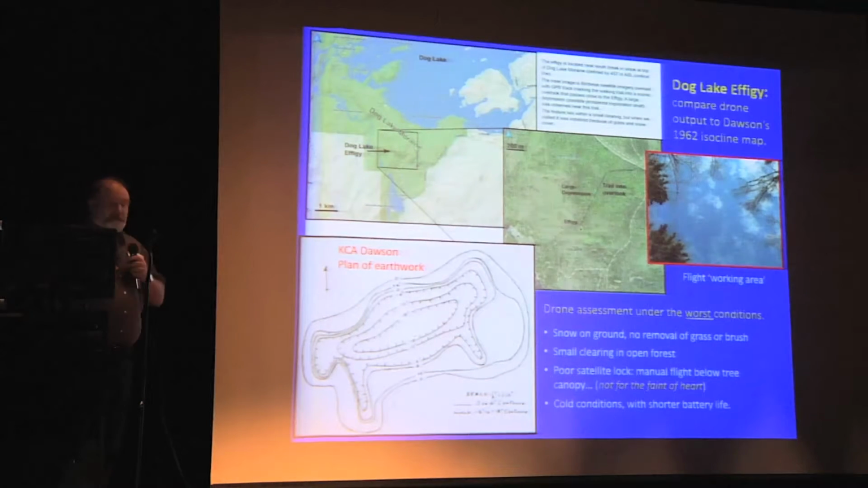We went late in the fall, early in the winter, snow on the ground. It was covered with low scrub and grass, and it was in a small clearing surrounded by open forest. There's our flight envelope. Remember, I've just already thrown away $1,500, and the last one hanging it up in a tree. I'm a little nervous about this. It was also cold, which meant we had even shorter time with the battery.